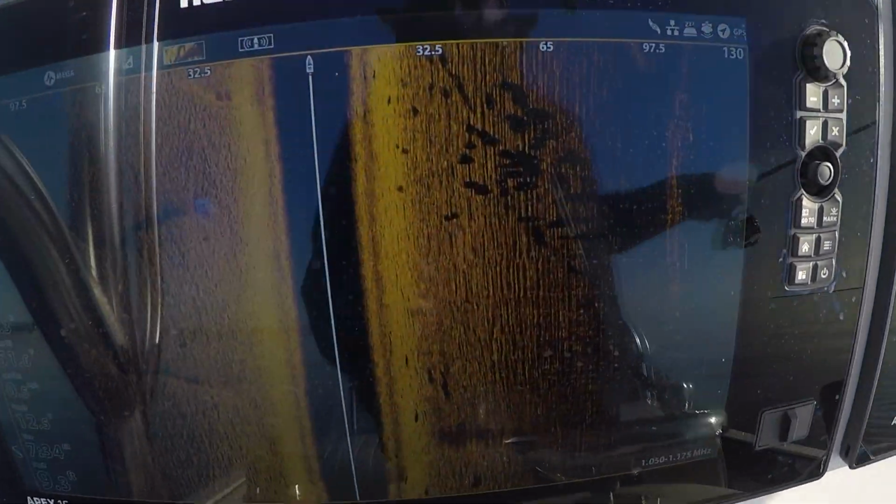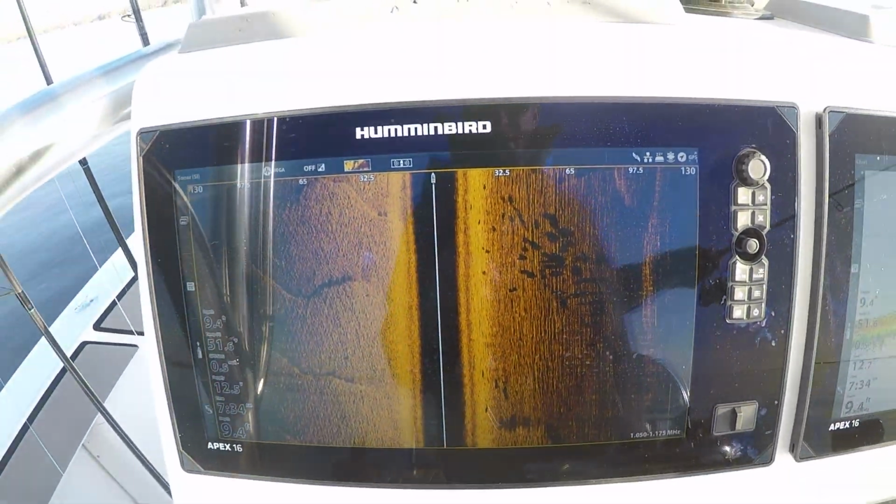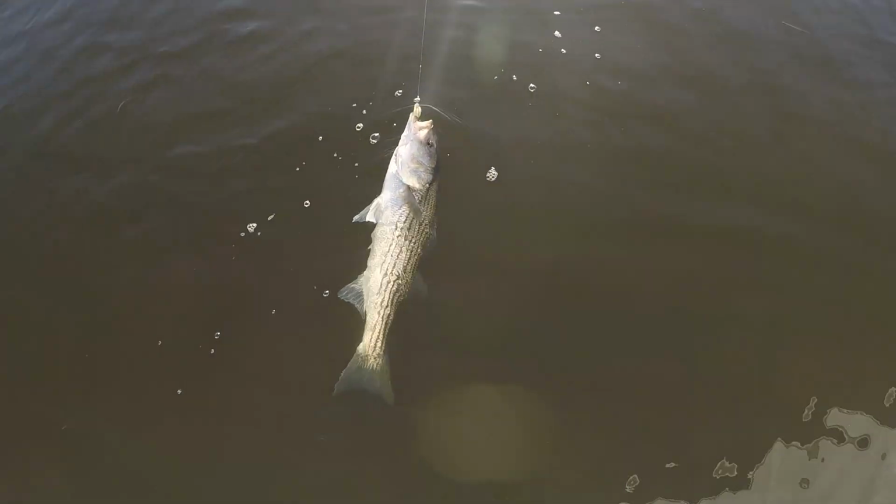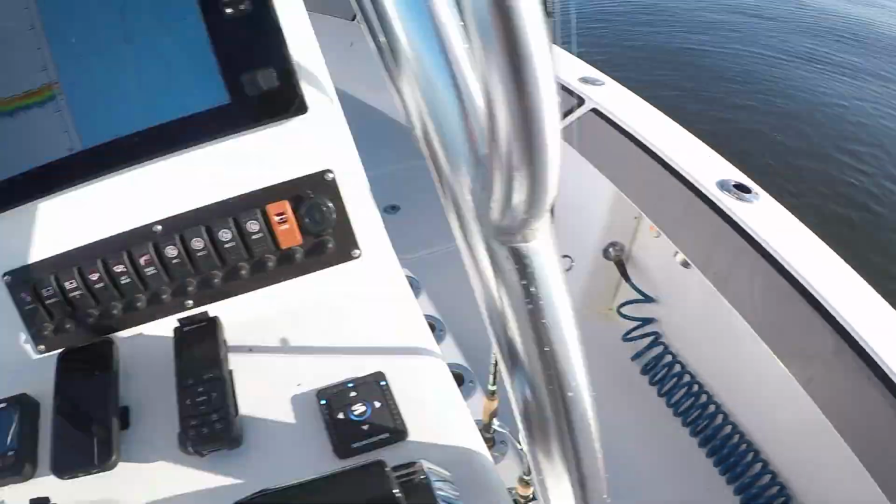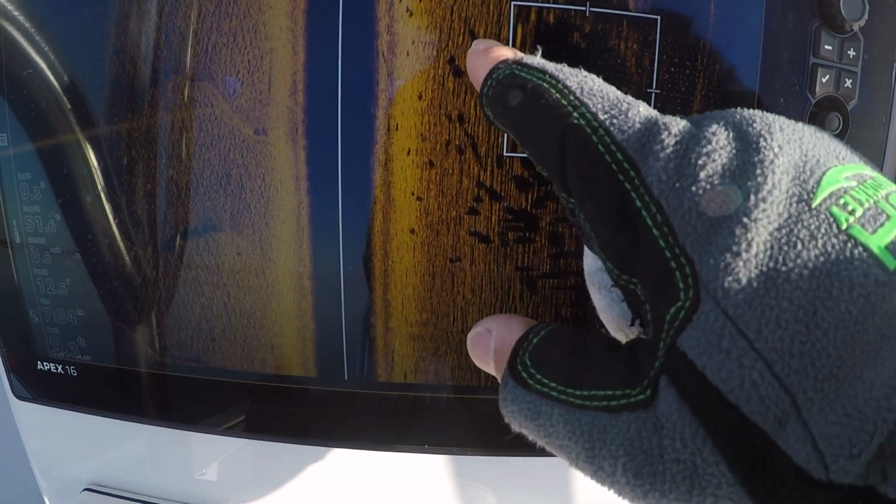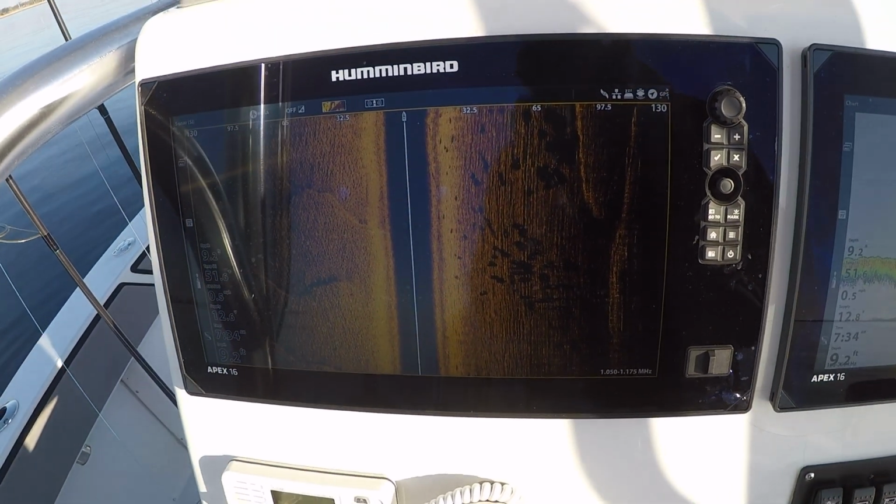Okay, you can see school of fish off the starboard side of the boat. Those are all stripers right there on the side imaging. Bunch of them, a few dozen of them. And the proof right here, that's what we're seeing. Come over here. Right here, those are stripers. Clearly see them on mega side imaging.